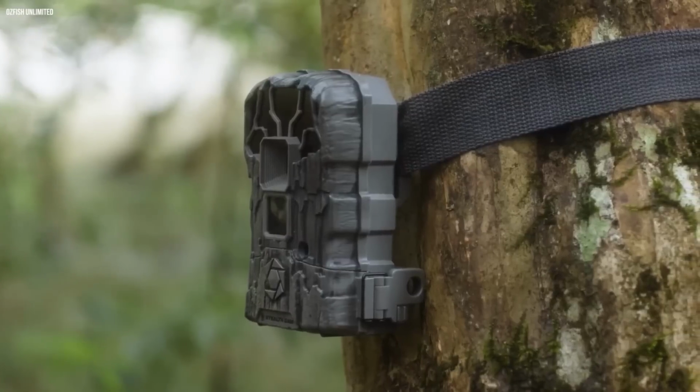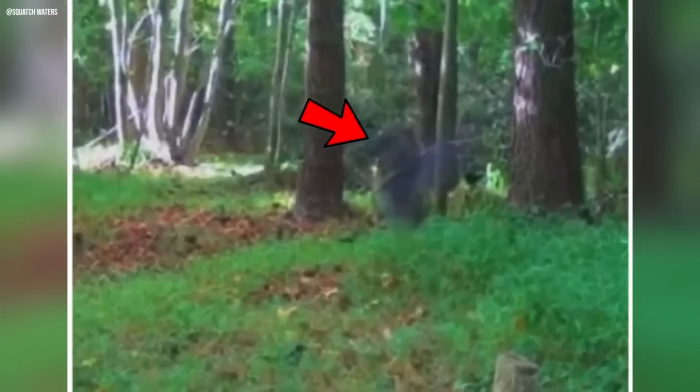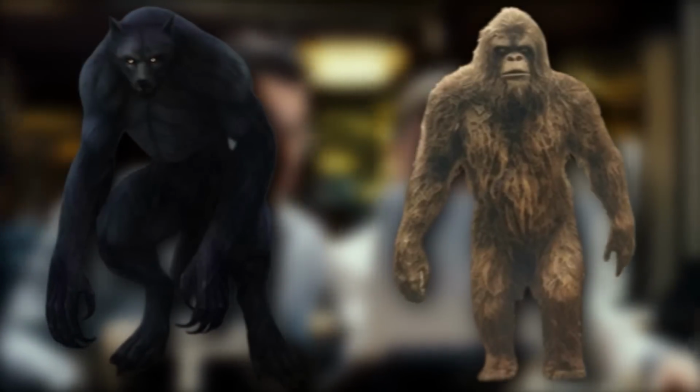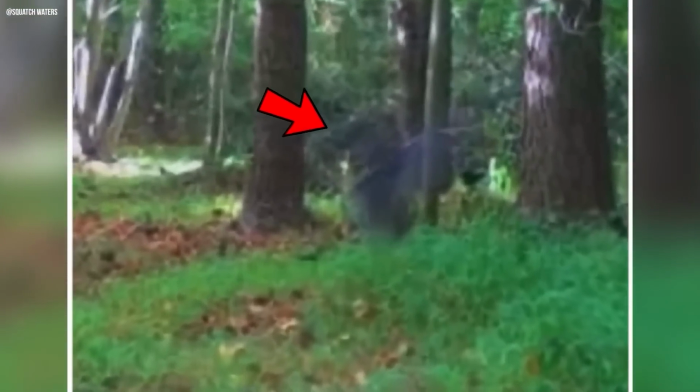Cryptid beast. This footage was captured by a trail camera placed deep within the forest. The footage shows a tall beast carrying a tree limb. Spectators say it was either the dogman or the Bigfoot. However, I'm not sure yet. The footage clearly shows a huge beast-like creature carrying a tree limb.